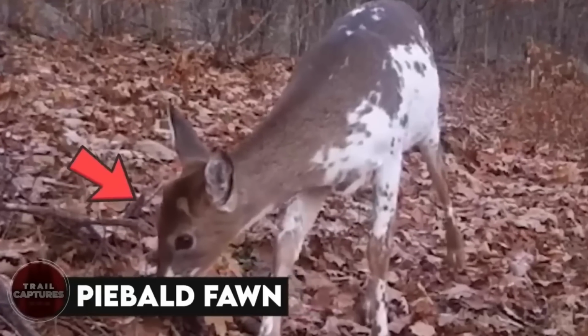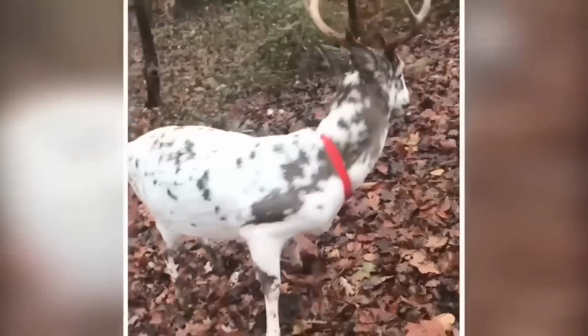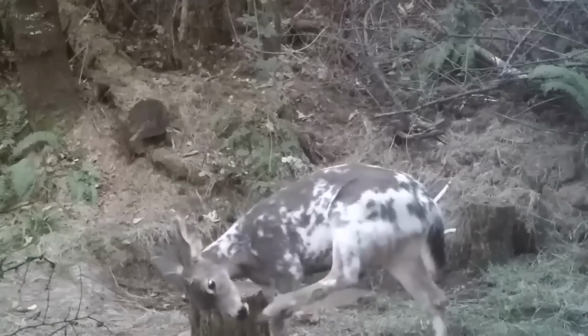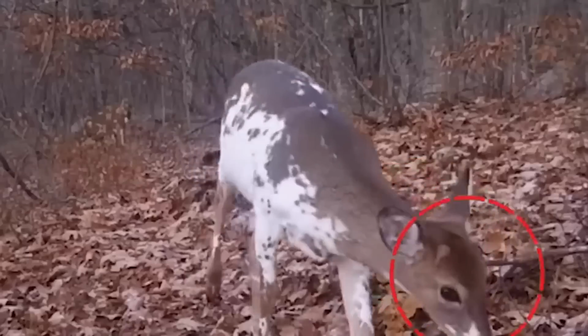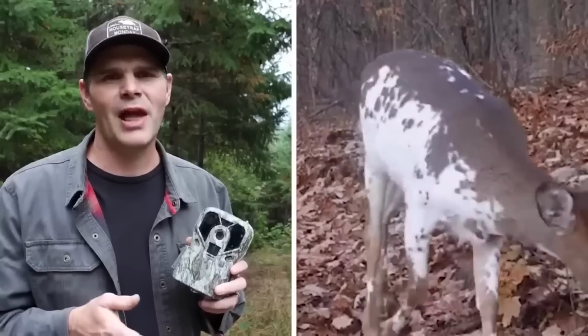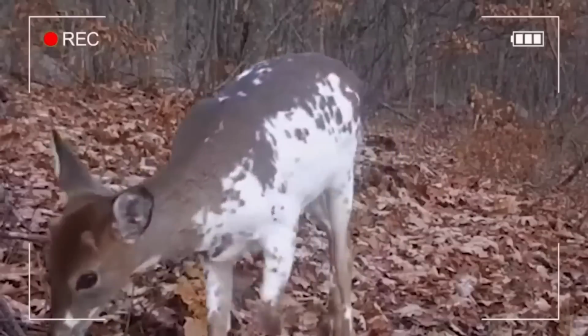Piebald fawn. For those who don't know, piebald deer are deer that have blotches of white coloration on portions of their hide that are usually dark in color, and they are quite rare to encounter in the wild. However, this trail camera succeeded in capturing one in 2021, and the owner was just too happy and excited not to share it online. Of course, he had to let others know about it.